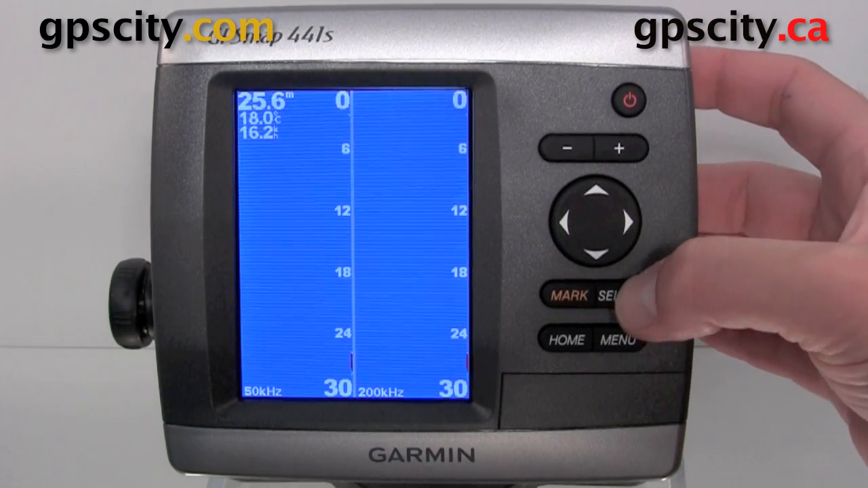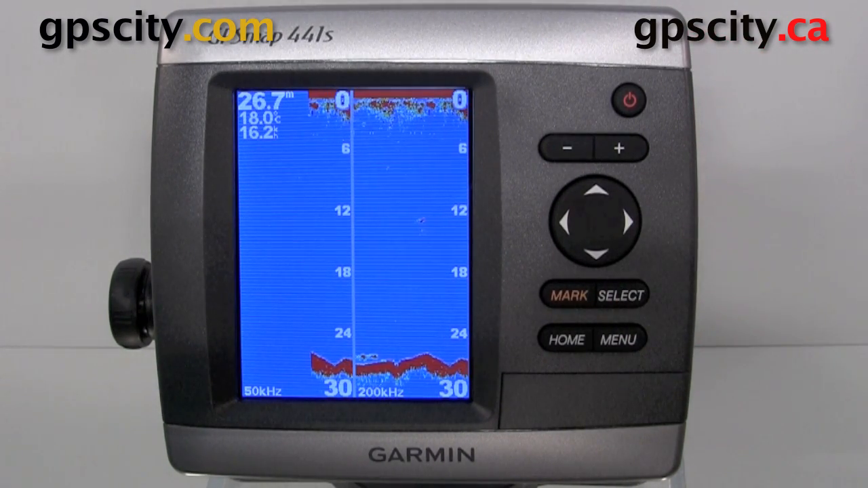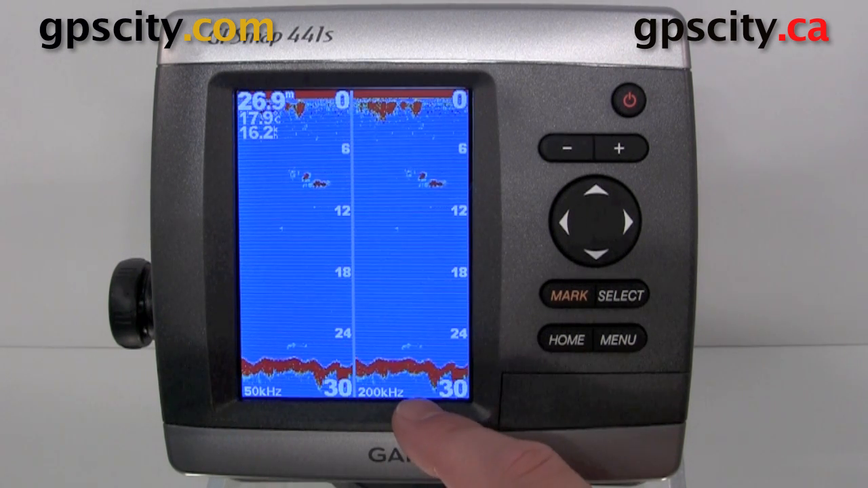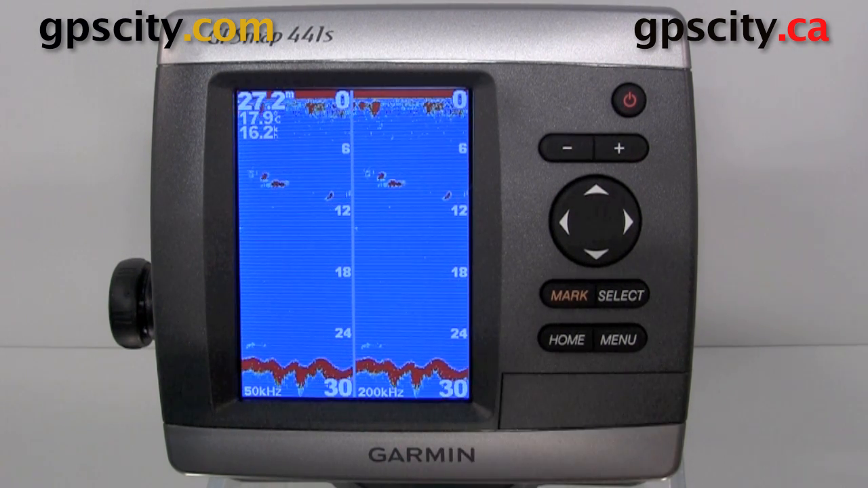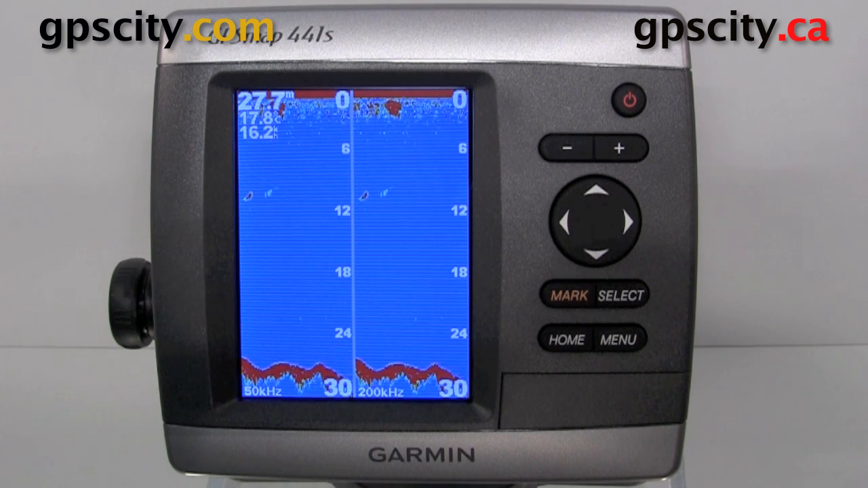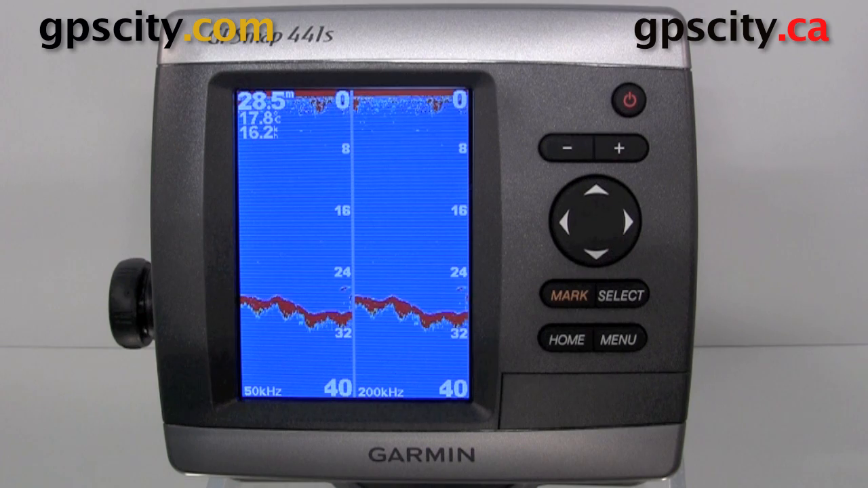Let's do split frequency. So now what it's going to do, it's going to put 50 kilohertz on one side and 200 kilohertz on the other. Of course, one's better resolution, so this will kind of get you a feel for what's below you.